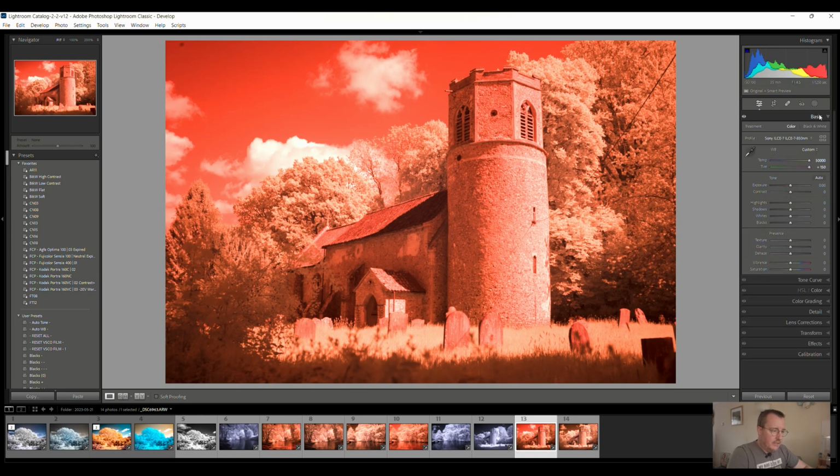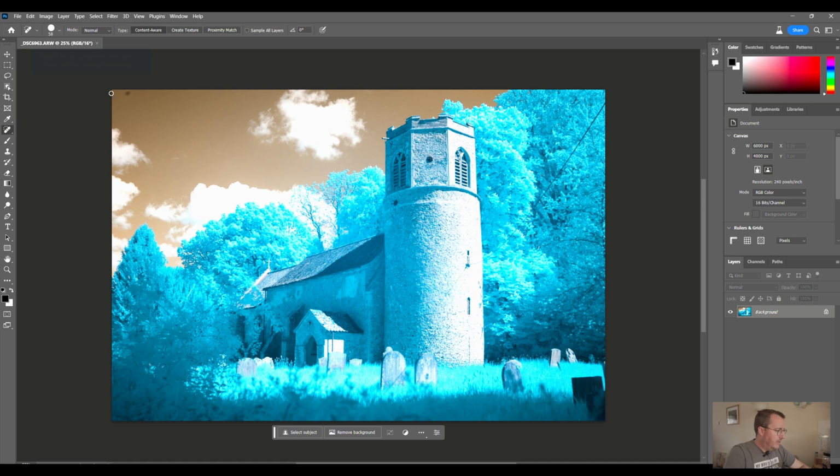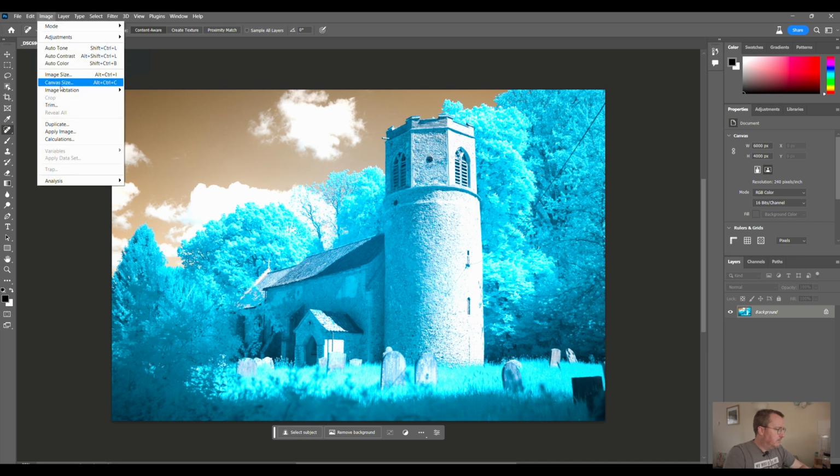So before I do anything, I'm going to set my white balance off a cloud like before. Just check shadows and highlights aren't being clipped, so let's pull this over into Photoshop. Okay, get rid of that little dust bunny there and do the channel swap.